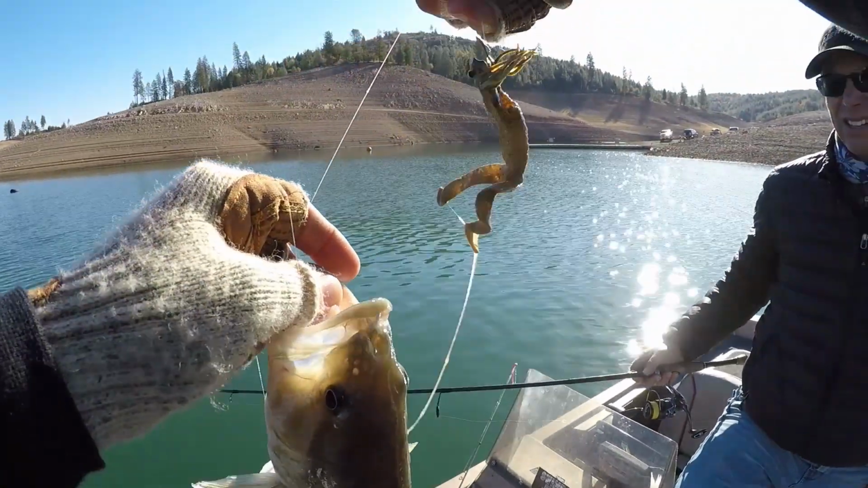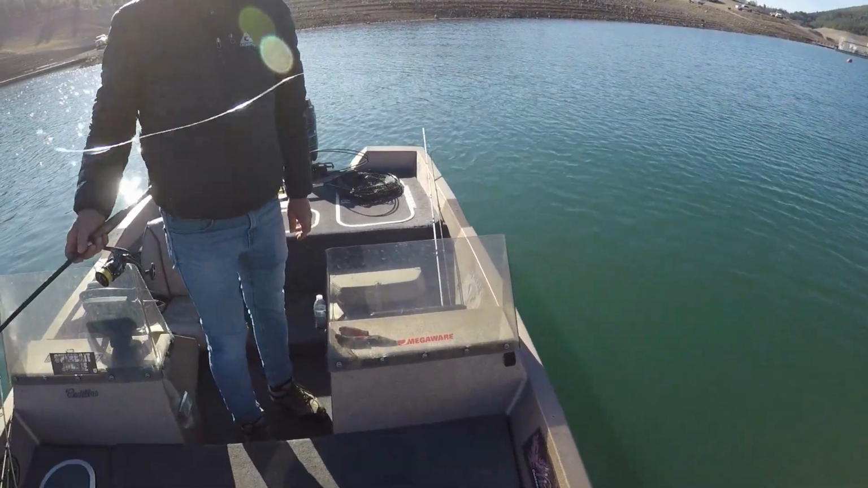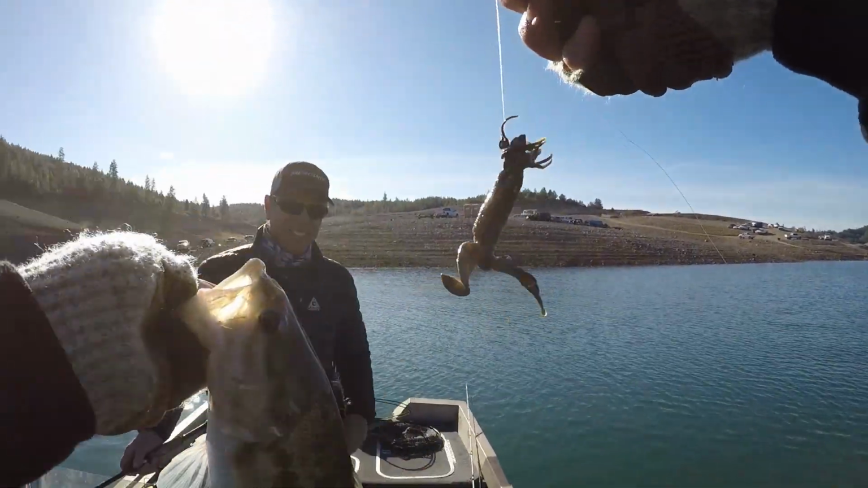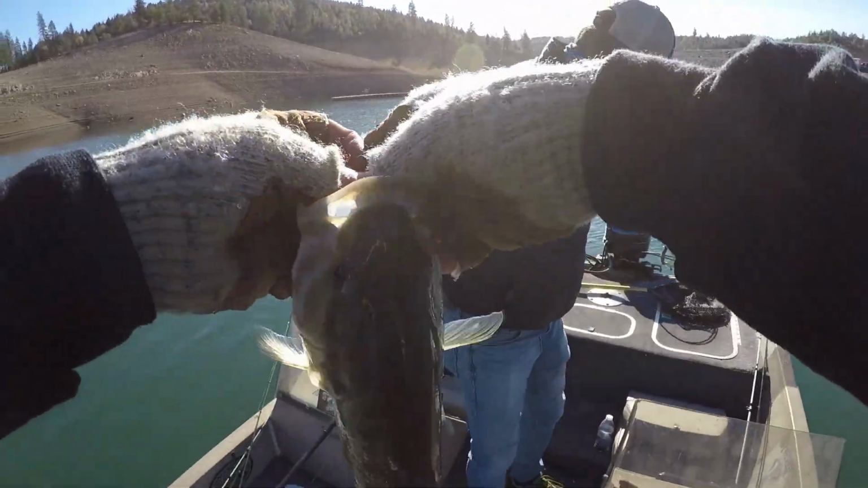Oh my god. I just pulled a hula grub out of that fish's throat. I was wondering why there was all that line. You just saved it. I just pulled that hula grub out of that bass. Where'd you go throw that away? That is disgusting. Put it in the live well.